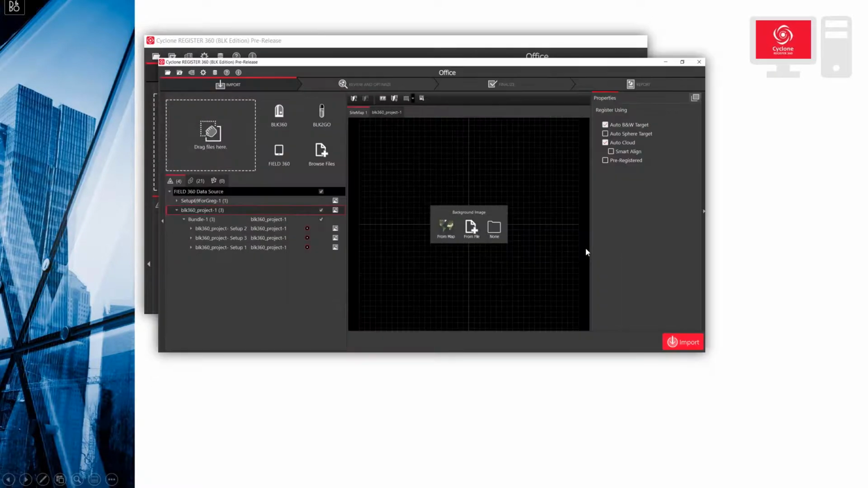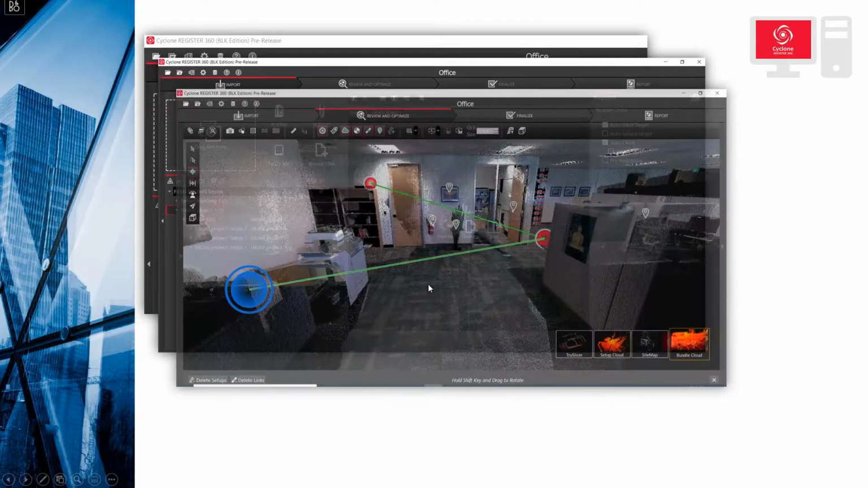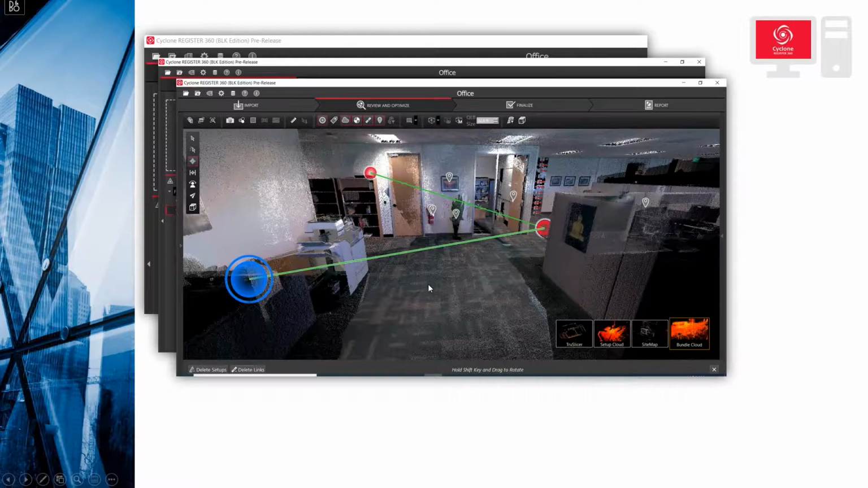Files, various setups. Every setup is a file, and including the images as well. So you import the files. You can see on the left side here, I have imported 3 files. And then using Register 360, you can view the data, clean it up a little bit. There are 4 methods of viewing: the True Slicer, the Setup Cloud, the Sitemap, and the Bundle Cloud. We're looking at the Bundle Cloud right now.